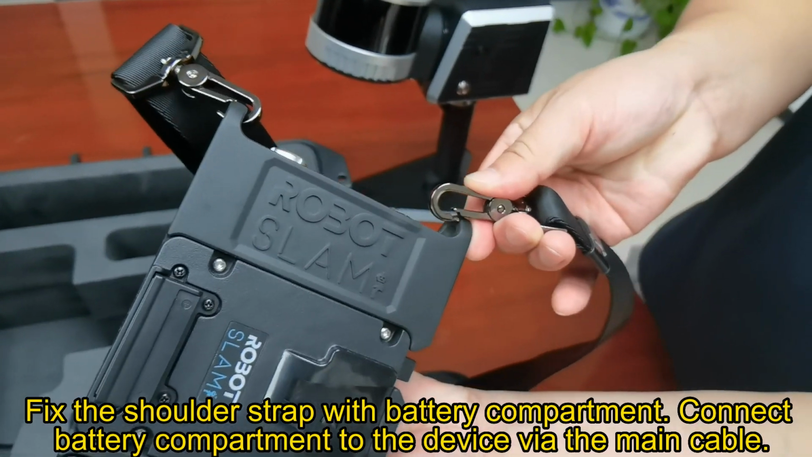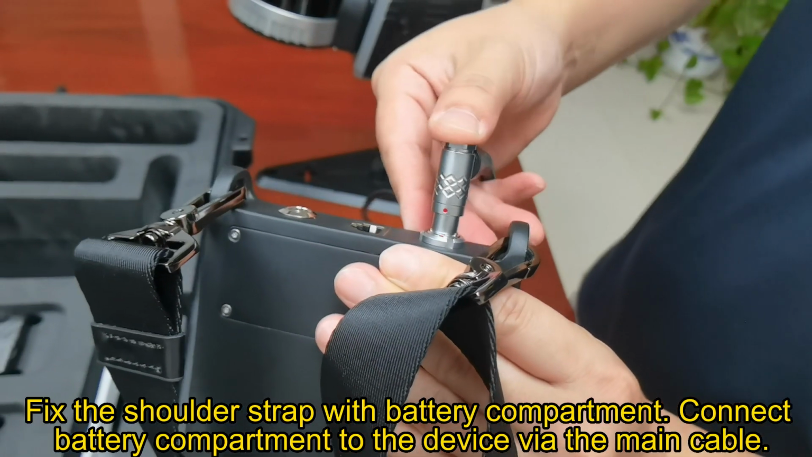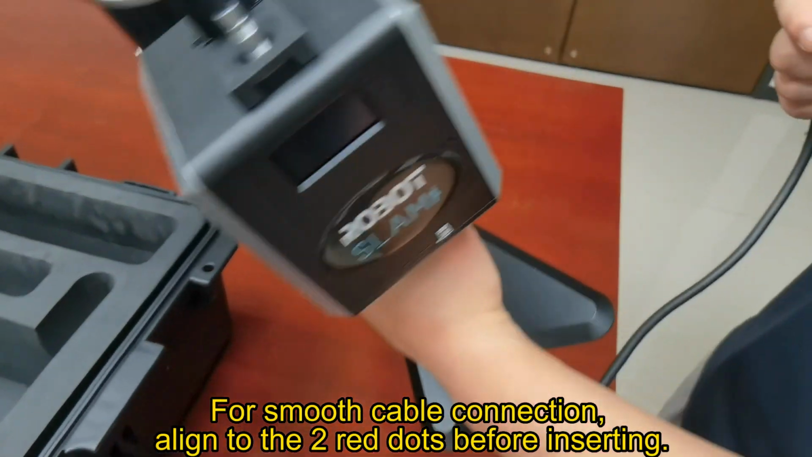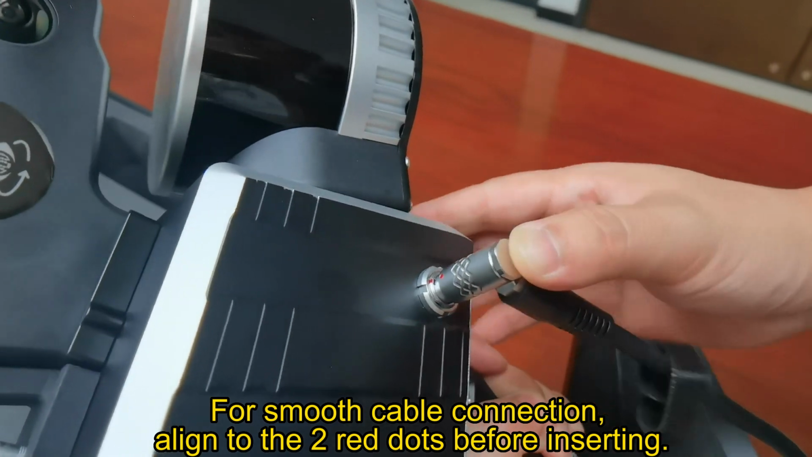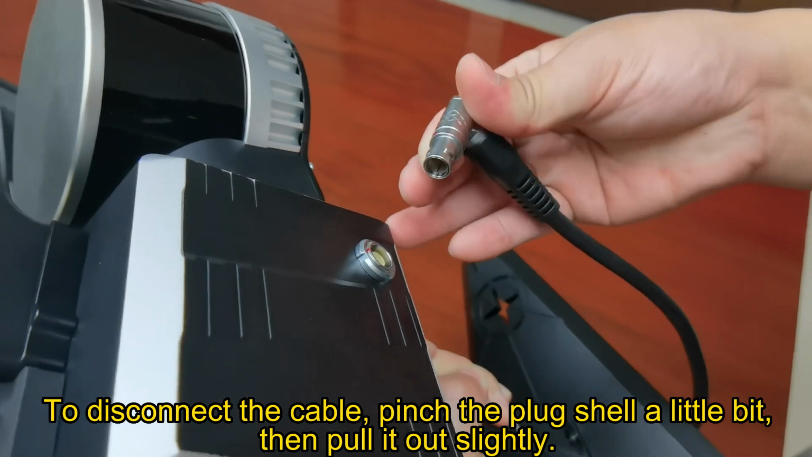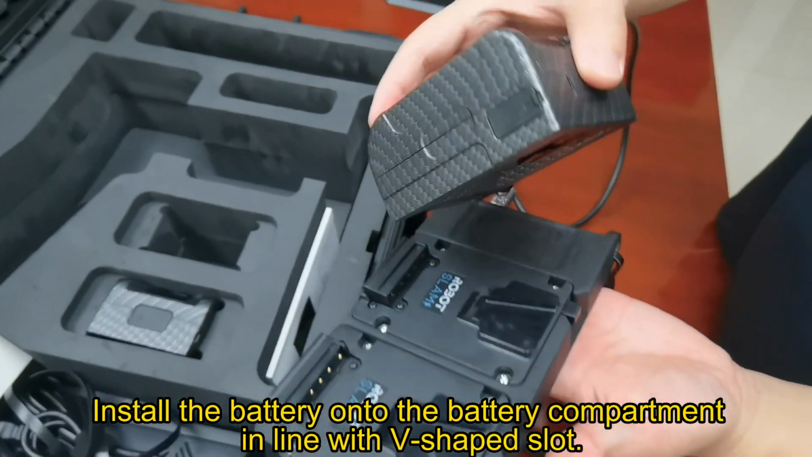Fix the shoulder strap with the battery compartment. Connect the battery compartment to the device via the main cable. For smooth cable connection, align the two red dots before inserting. To disconnect the cable, pinch the plug shell a little bit, then pull it out slightly.